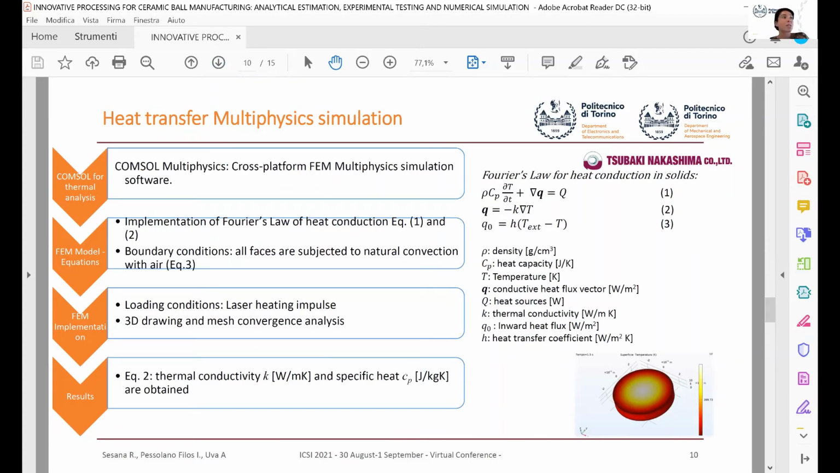The heat transfer simulation was performed on COMSOL Multiphysics software. The Fourier law heat conduction equations were implemented, as you can see in equations 1 and 2, where ρ is the density, Cp the heat capacity, T the temperature, q the conductive heat flux vector, and capital Q the heat source.